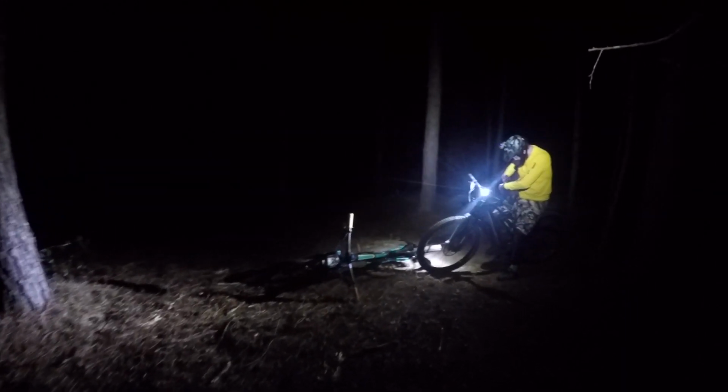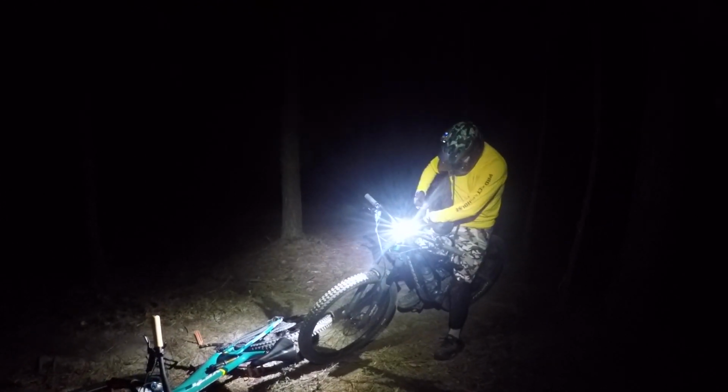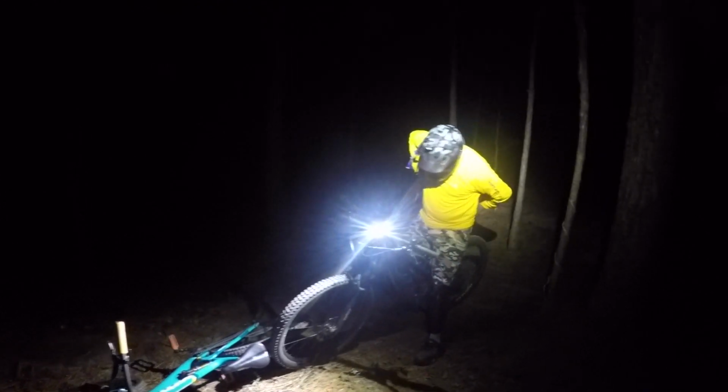All right, pause in the action. So Alan, like I said, he's got the headlamp on and the bar light. I just have the headlamp, and that's the same light that I got, except his is the 850 and mine's a 650. But I'm gonna upgrade to an 850 so I have a dual light system.